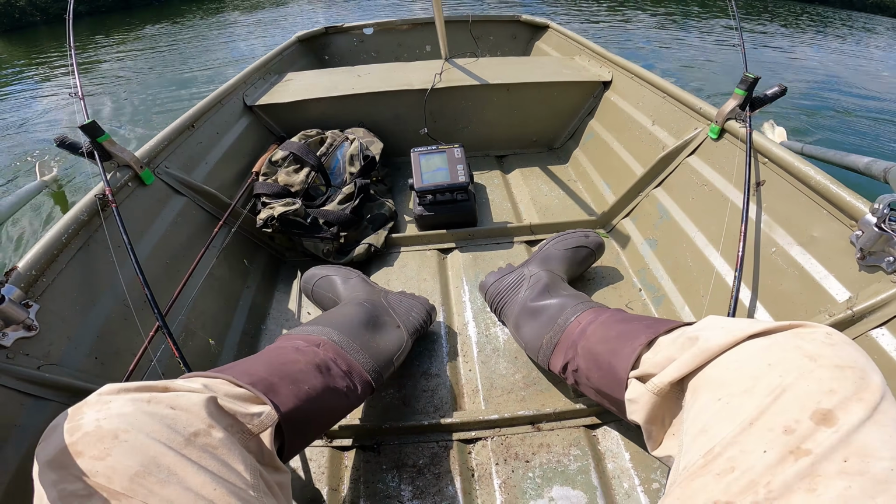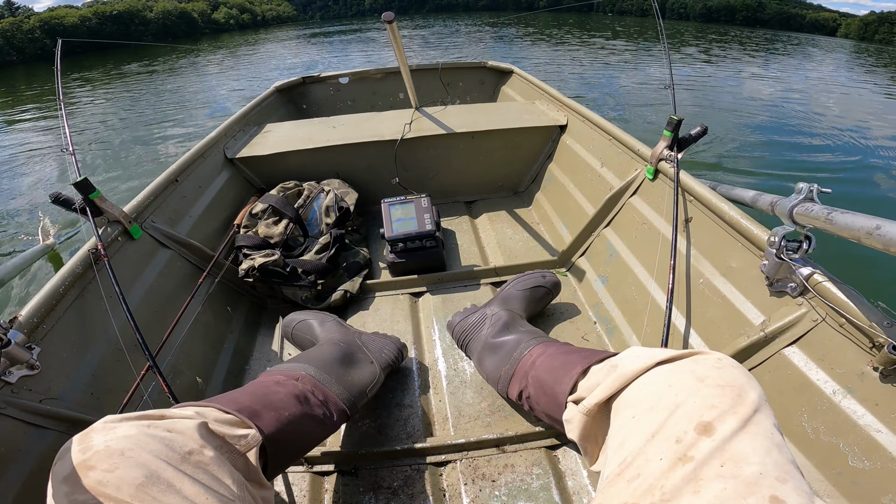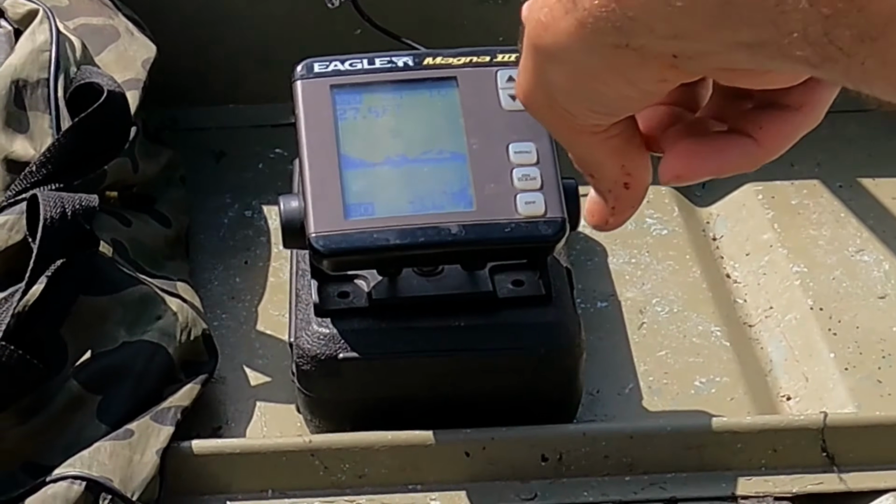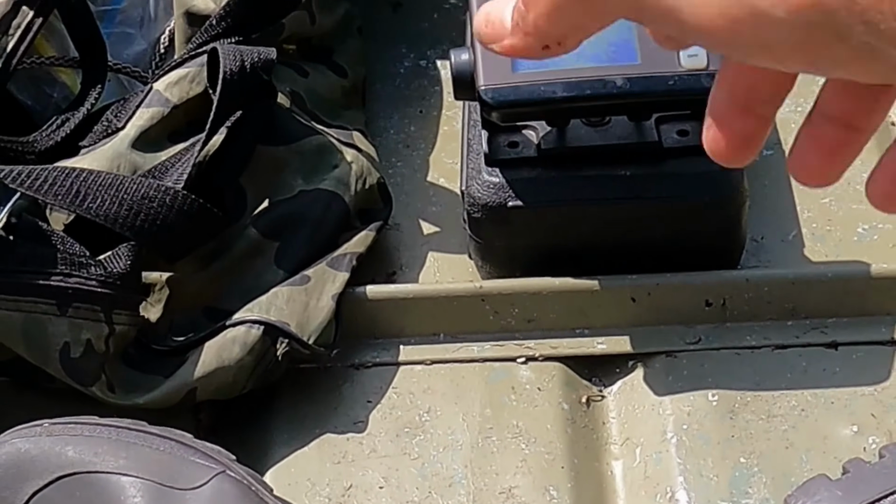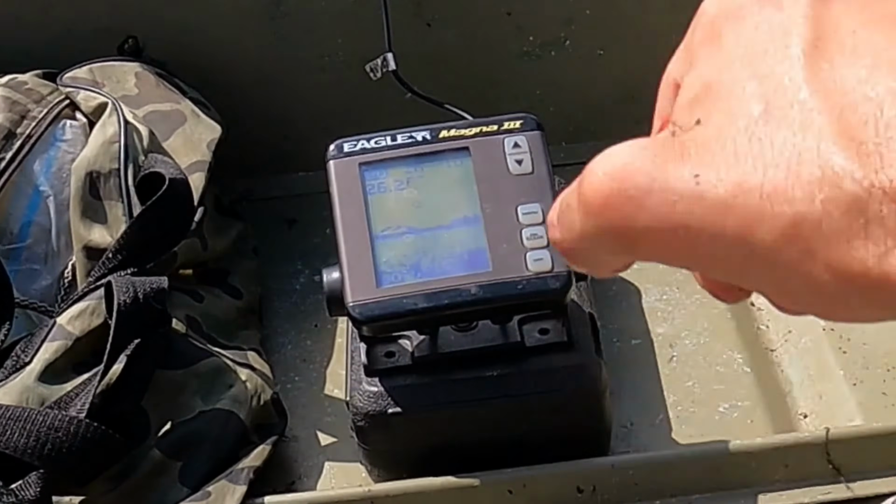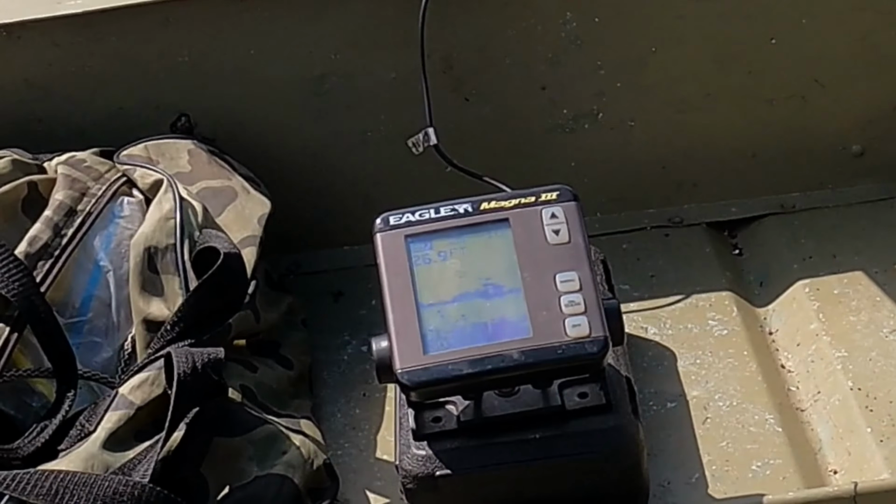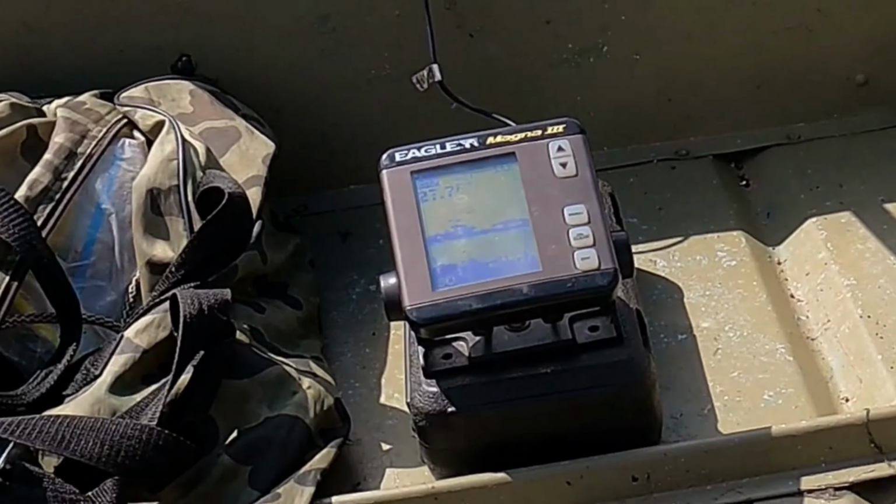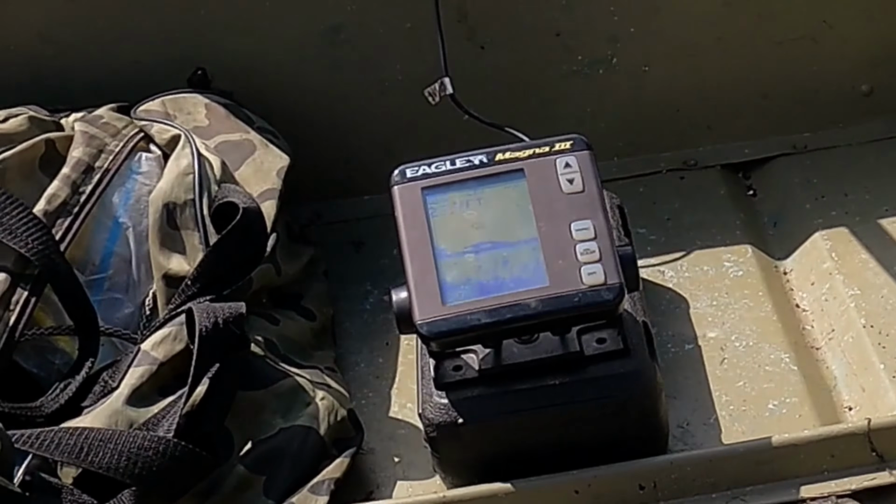So I'm just looking now. There's just a little something on that bottom. You don't really know what it is, but you can see there is something there. There's some suspension. I'm looking for when that finder kind of hits a drop. There is something going on down there. So what I'll do is I'll slow up and my baits will drop down to where I'm at, or I'll drift slow over it. And I'm looking at that bottom.